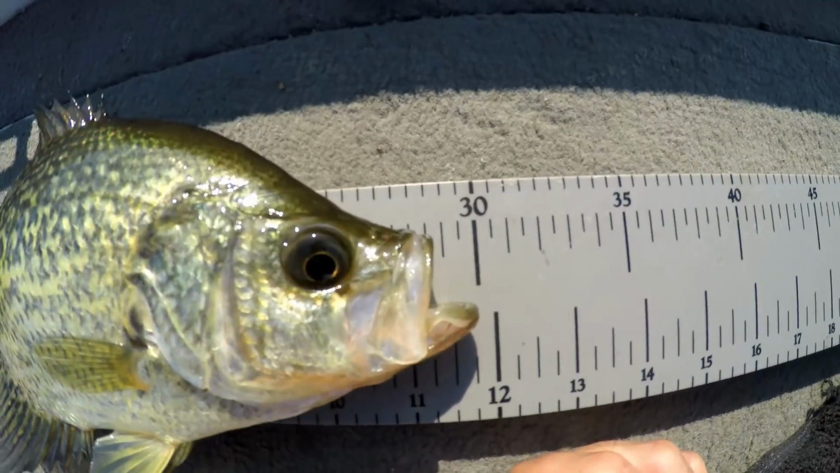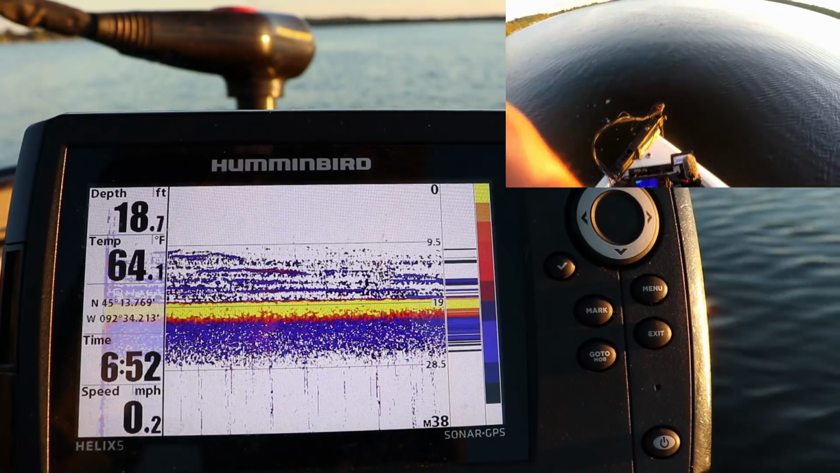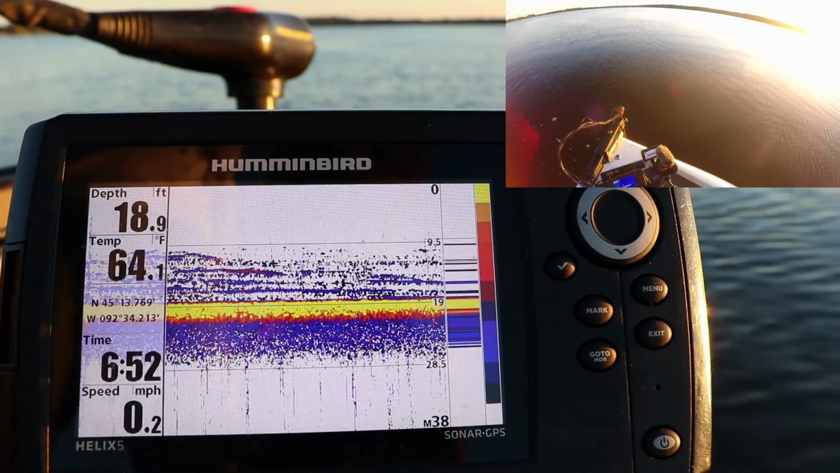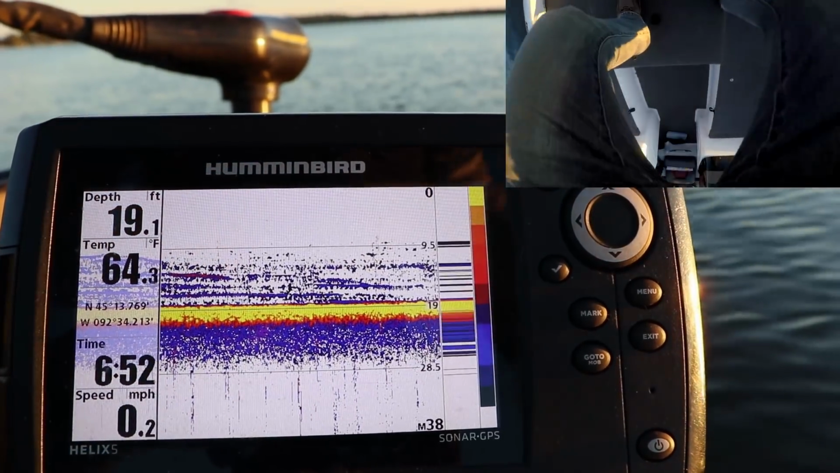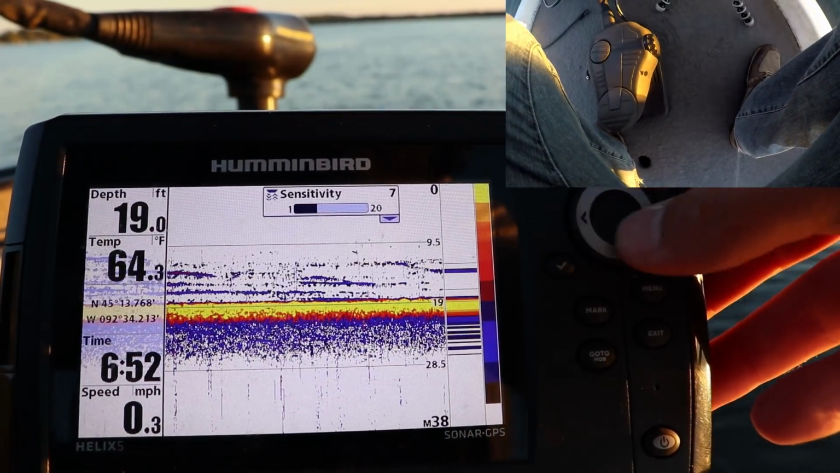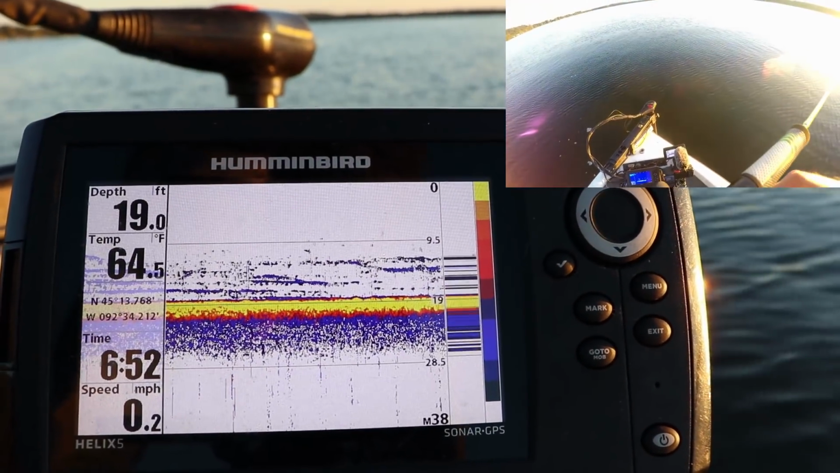Tail. He's just shy of 12. All right, lipless crankbaits. As you can see, there are a bunch of fish down there. Some of them are bait fish. I might have to turn the, hold on, let me turn that sensitivity. Wow, it's only at 7. There must be a bunch of fish down there.